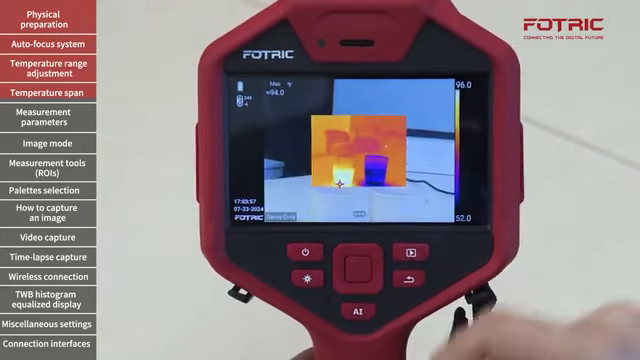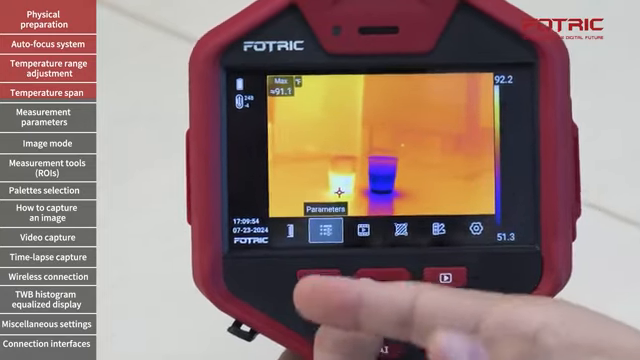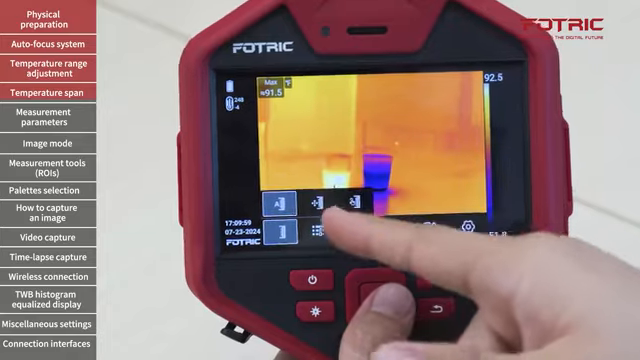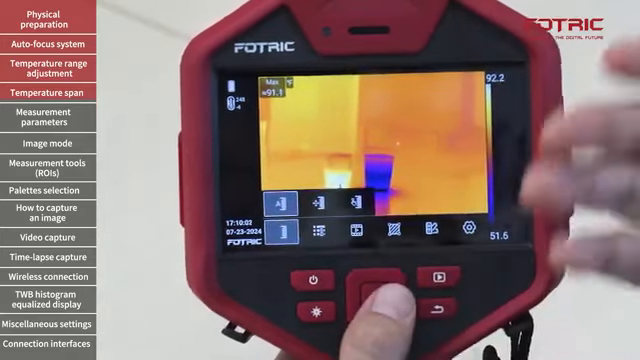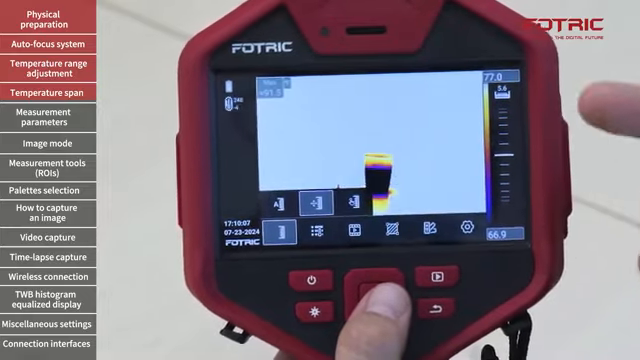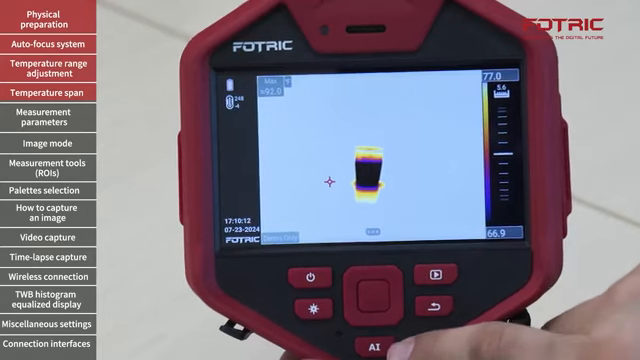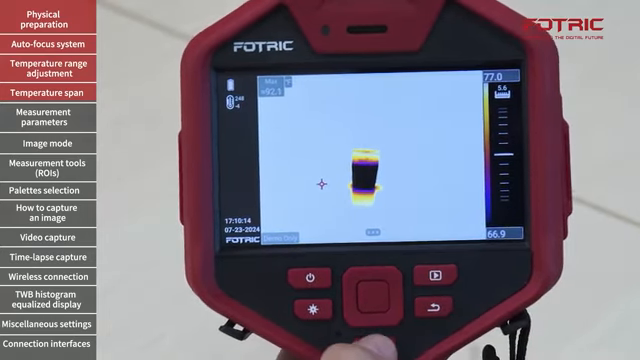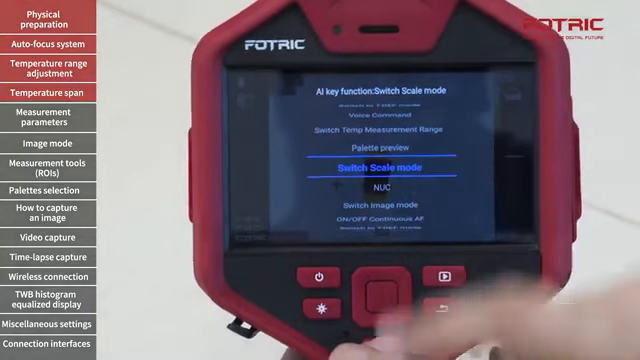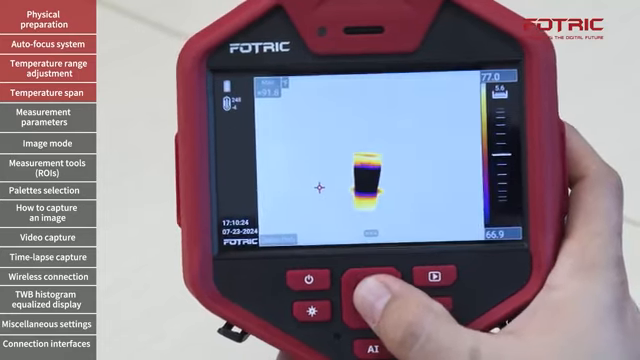I have picture-in-picture. So one way to do that, once again, is by accessing the main menu, navigating to the temperature scale or temperature span and level, and use the auto for general scans to identify the object, to later move to manual and then adjust specifically. Or I can set up the AI button to work as a shortcut for me. So all I need to do is to press the button and hold it for 3 seconds. I will go and find this specific feature, switch scale mode, and click on center button.